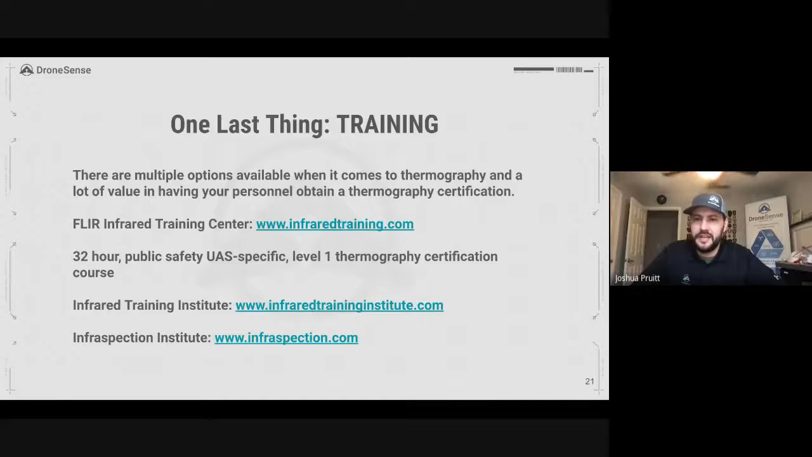React is the product that they have put together specifically for public safety. It's essentially fireman proof. You go from three or four clicks to generating a map. It's that fast and that simple. And our data and the DroneSense data that you'll pull from will integrate seamlessly with React, with Mapper. But yeah, if you reach out to Pix4D, they can get you a free license of React.